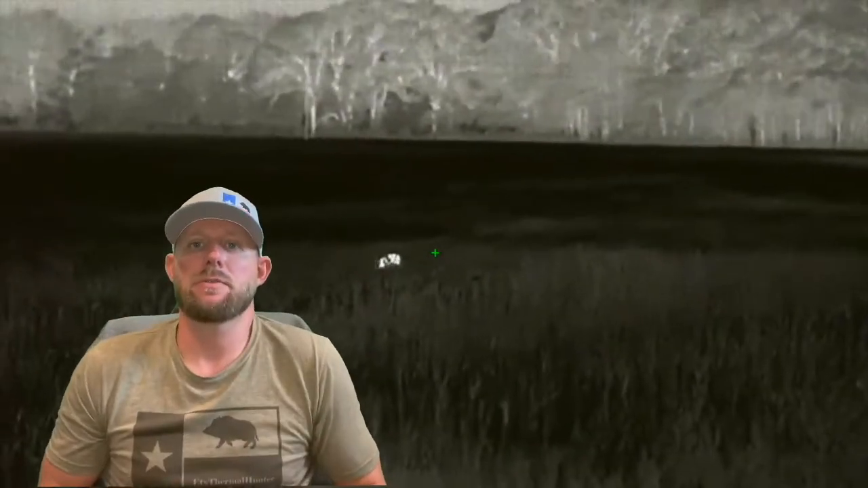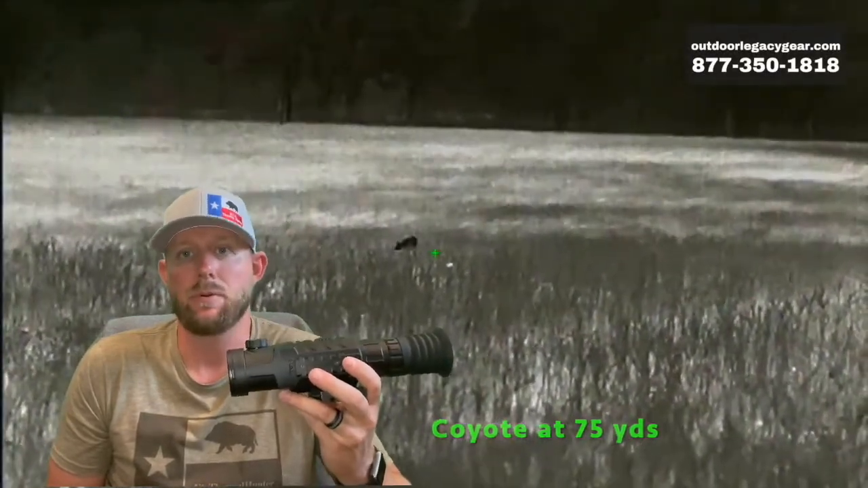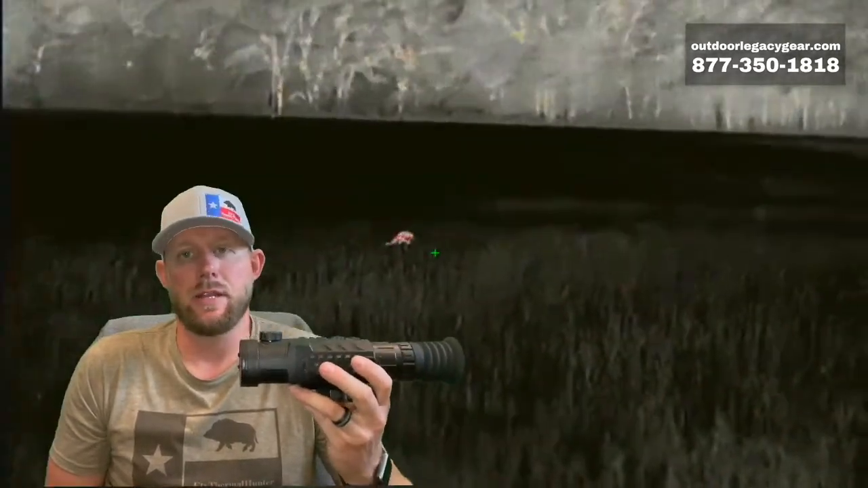So, final thoughts: it's a great scope for $5,000. It's a great 640 scope. The 2 power base magnification on this is exceptional. I don't think you'll be disappointed with this scope by any means. It's very comparable to Pulsar Thermion 2 640 resolution scopes. Like I said, it's got a lot of pros, not that many cons.